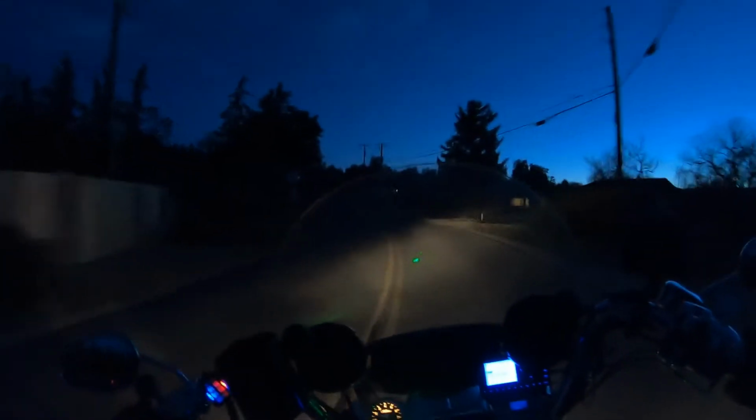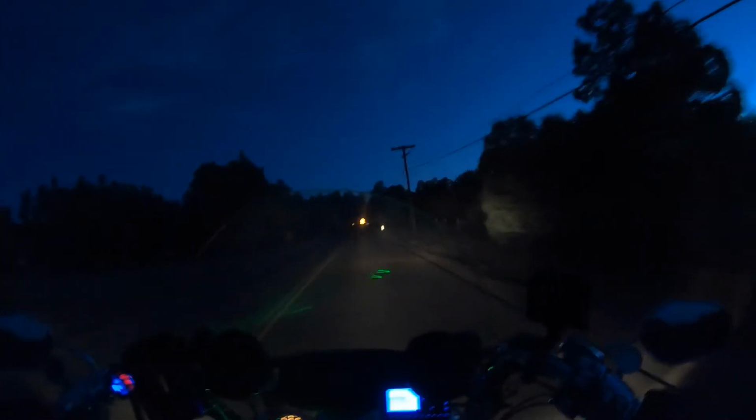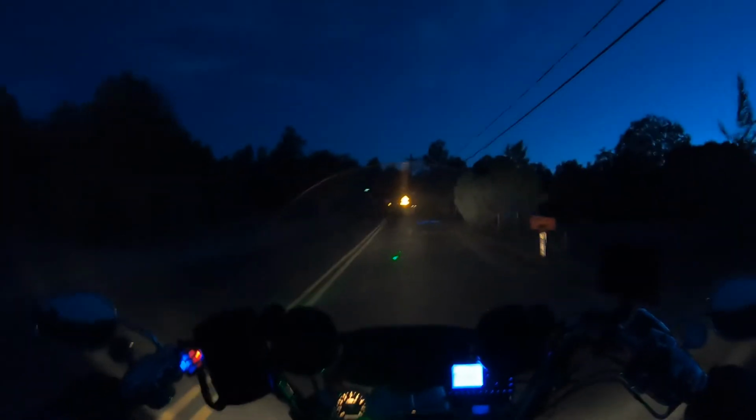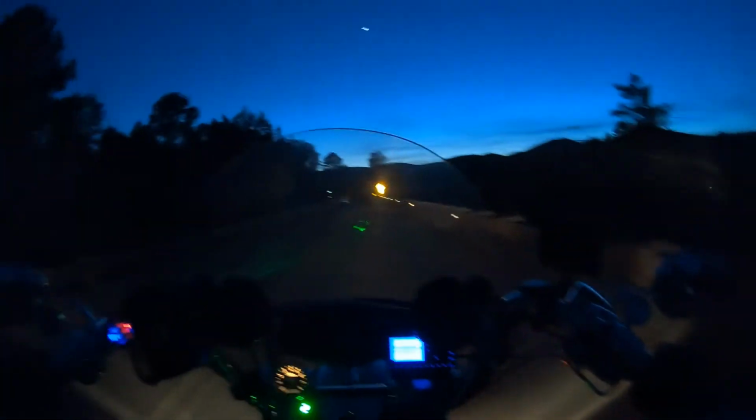Oop, wrong button. There, I want my high beams on, so I can see if there's any deer alongside the road, hopefully, before they come running out at me or in front of me. We got a lot of deer here. Yeah, it's a lot cooler here. Glad I'm only going 25 miles an hour.